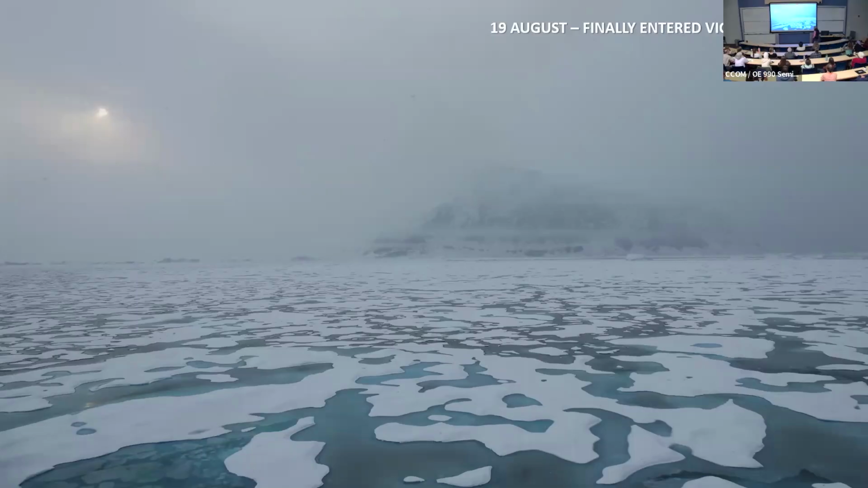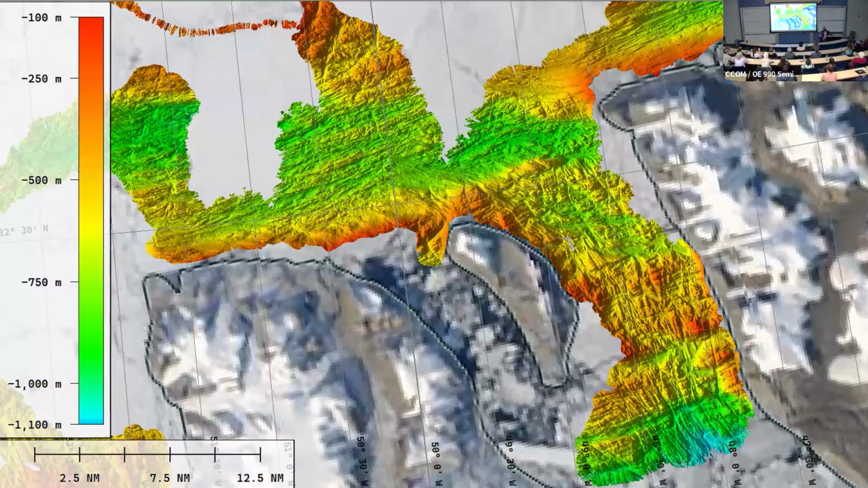And it was totally covered with ice, but it was what they call shorefast ice. And that actually was fairly easy for the vessel to break. So we were able to break the ice and start our goal of complete mapping. The Victoria Fjord, slow but steady, did that fine.